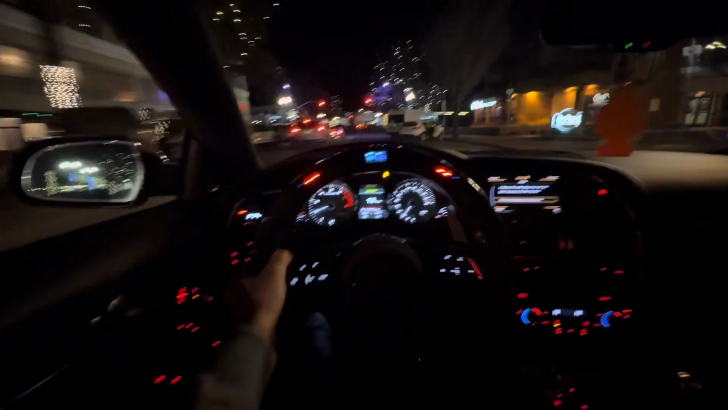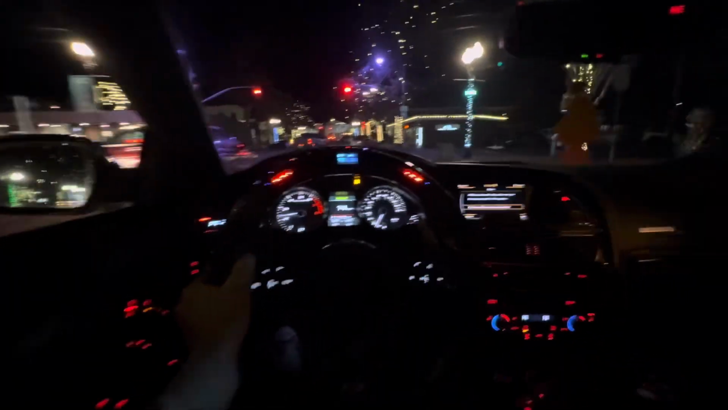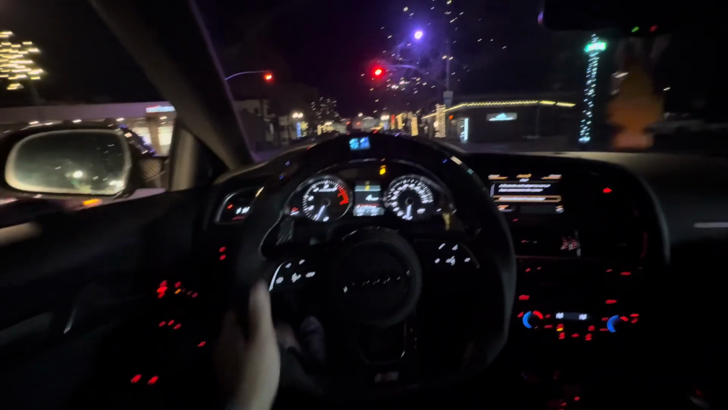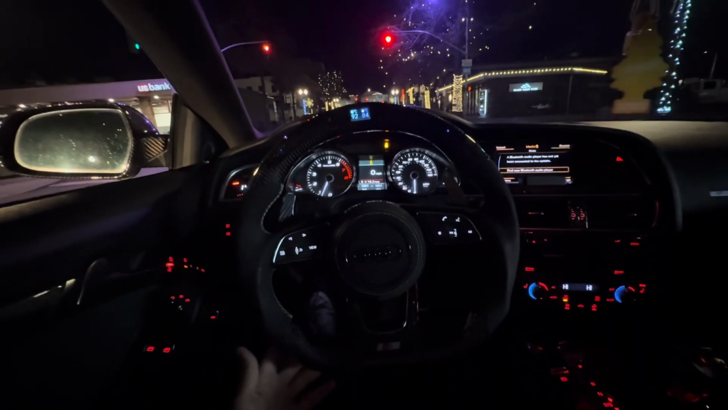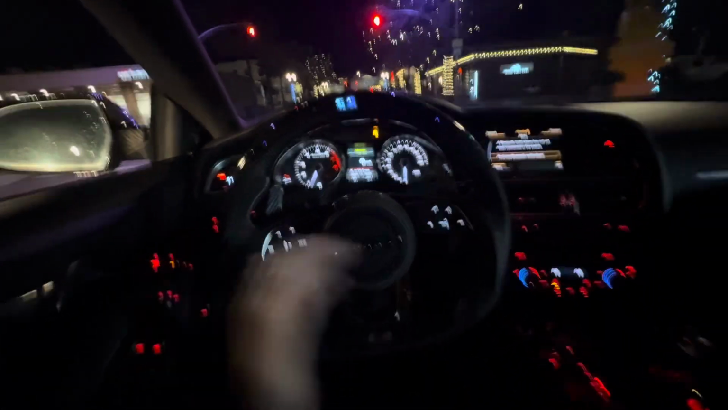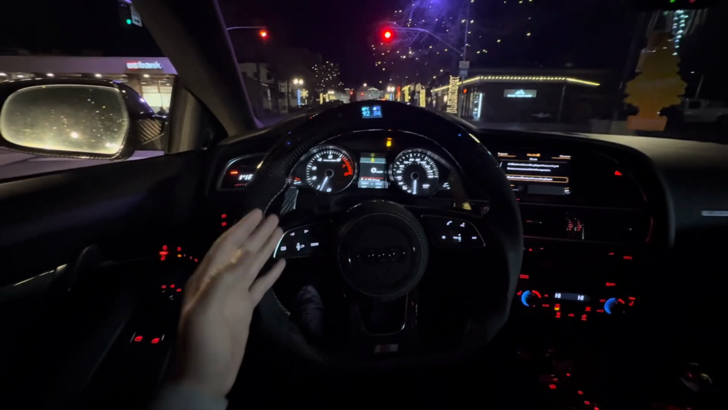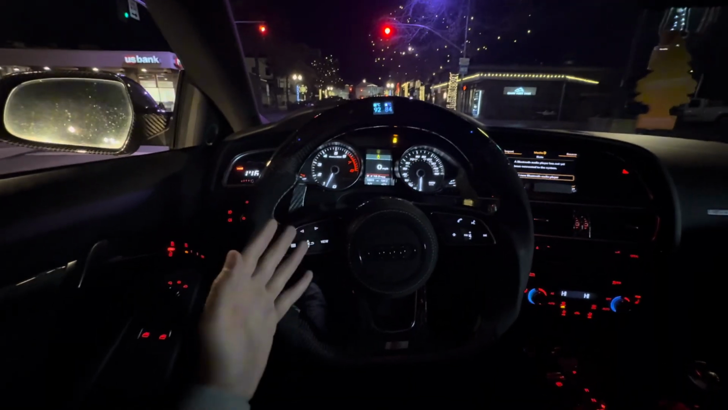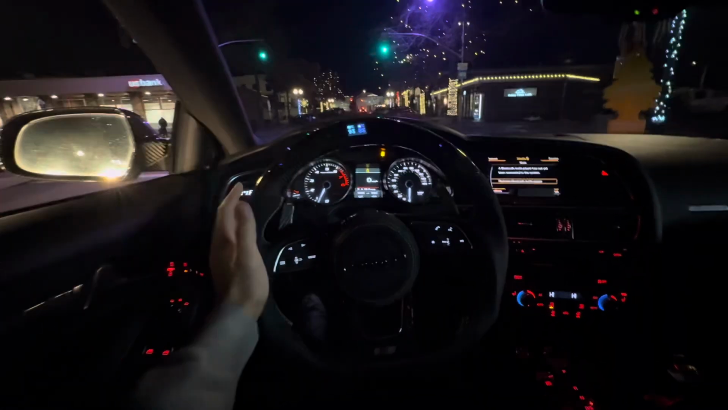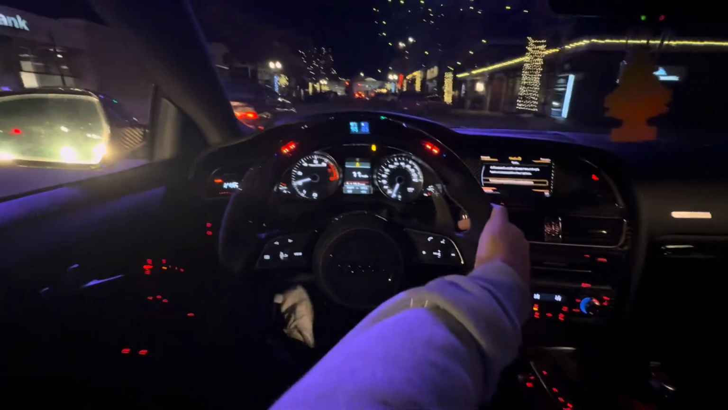There was actually just a cop parked in one of the spots, undercover, which means he's probably walking around down here. And I've actually had a cop that was walking around down here jump in front of my car because he was being too loud when it was burbling. That's a YouTube video that I posted years ago. But anyways, I did get a new part for the S5.